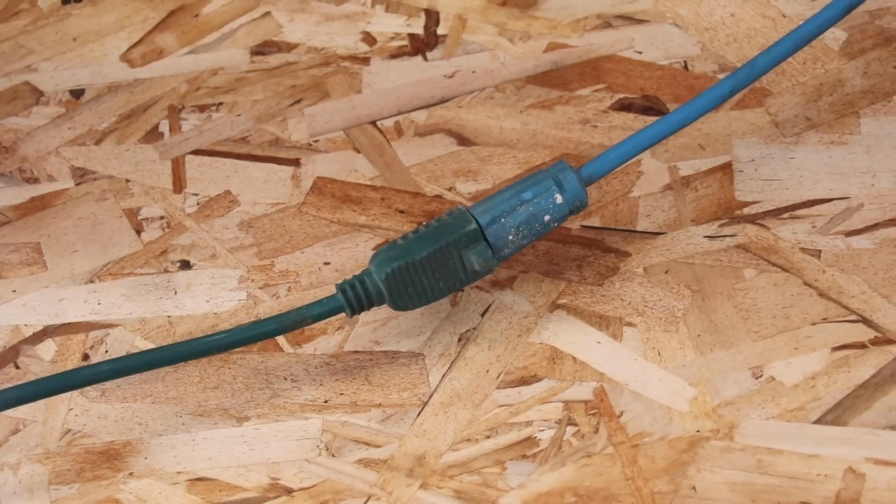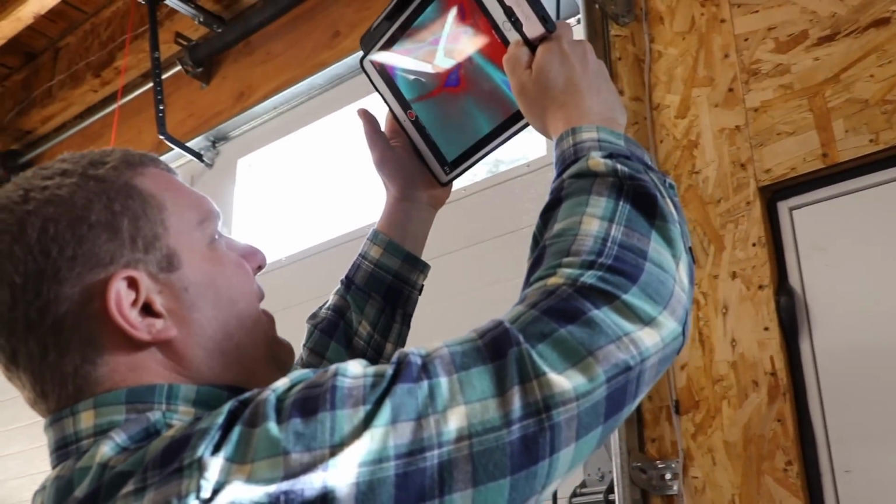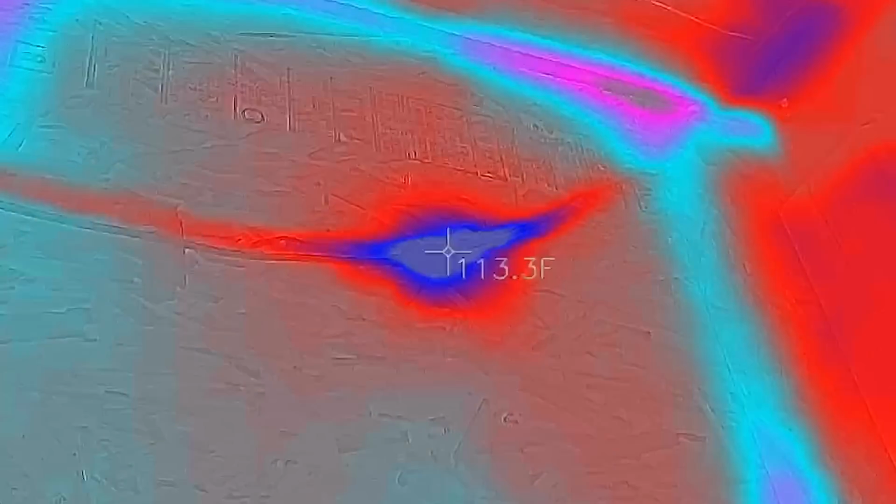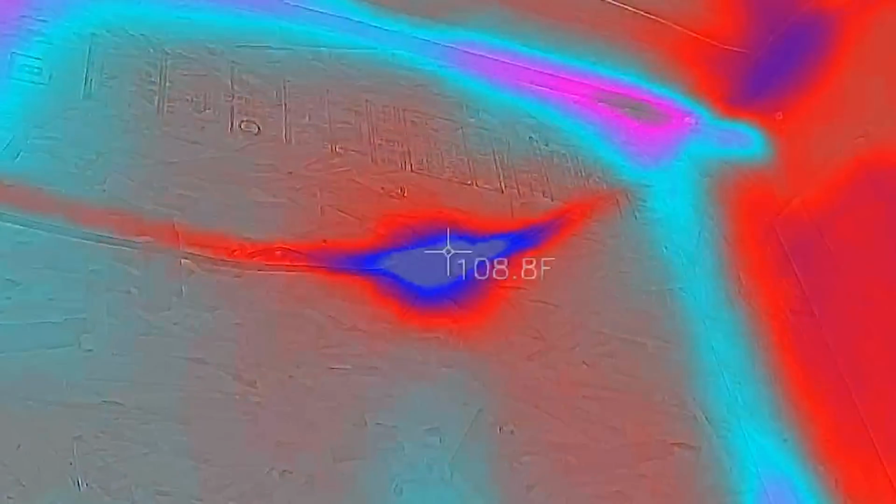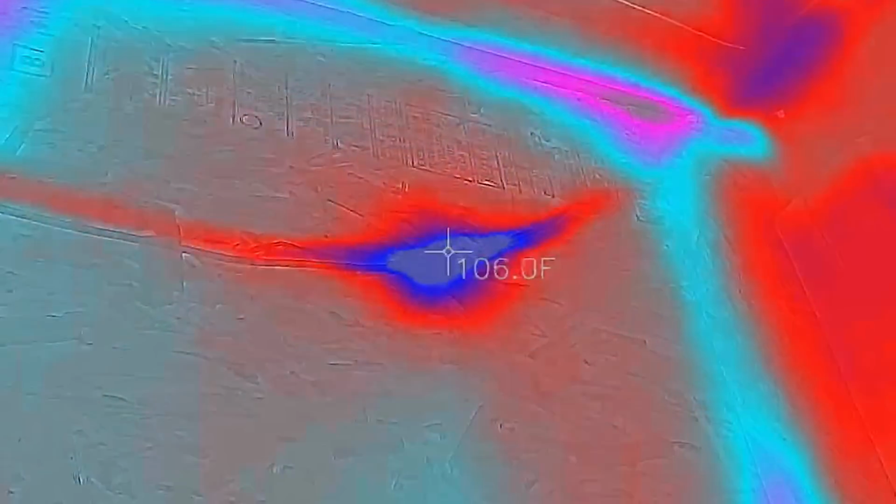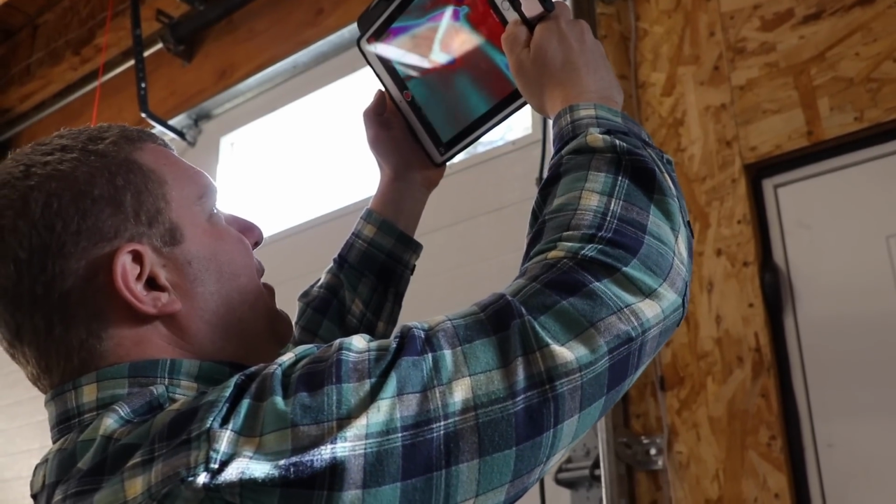And this extension cord here is only servicing a few lights. But you can see that where those two meet is actually quite warm. Is it a fire hazard? Not necessarily, but I think it's important that we know that, and now we know we need to get rid of that and replace it with something that's in better condition.